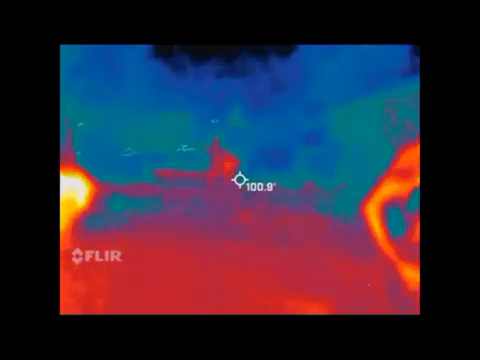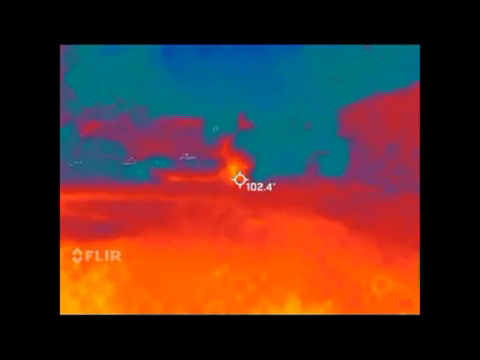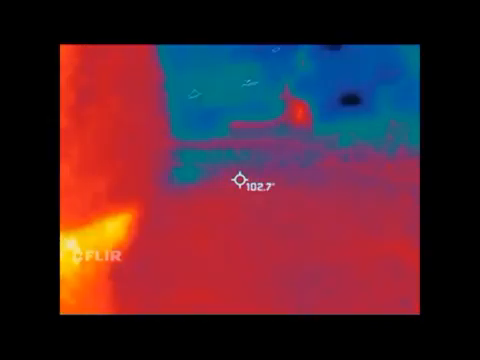Gotcha. And from this far away, I can't really see them; to me it's just like a blob. So is that good or not? They're a little far, but they're still the warmest thing in the picture. See how it's yellow? White and yellow are your warmest things. Black and blue are your coldest things. So just think white and black. Gotcha.